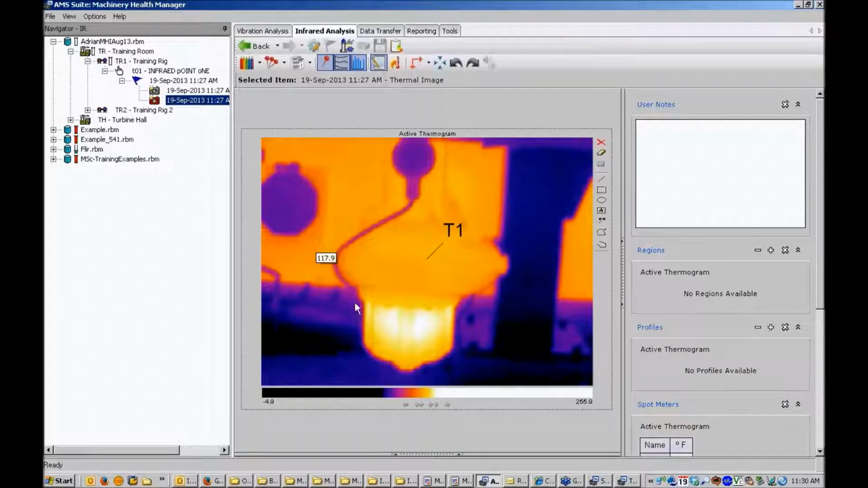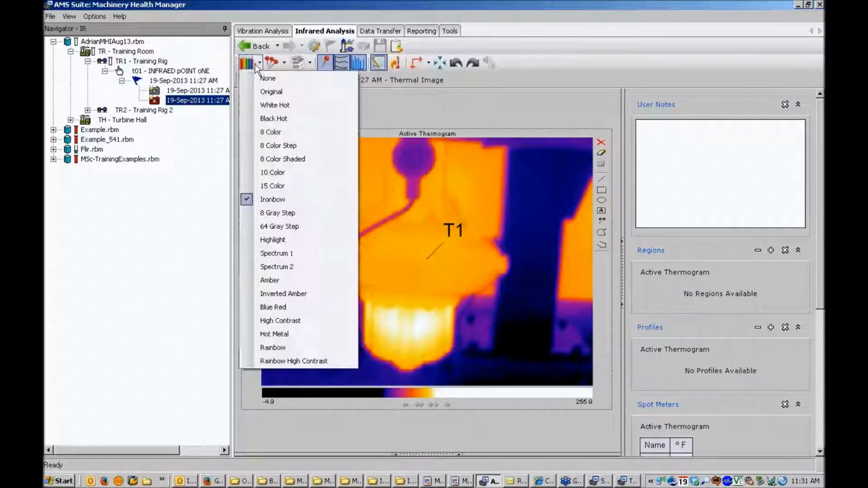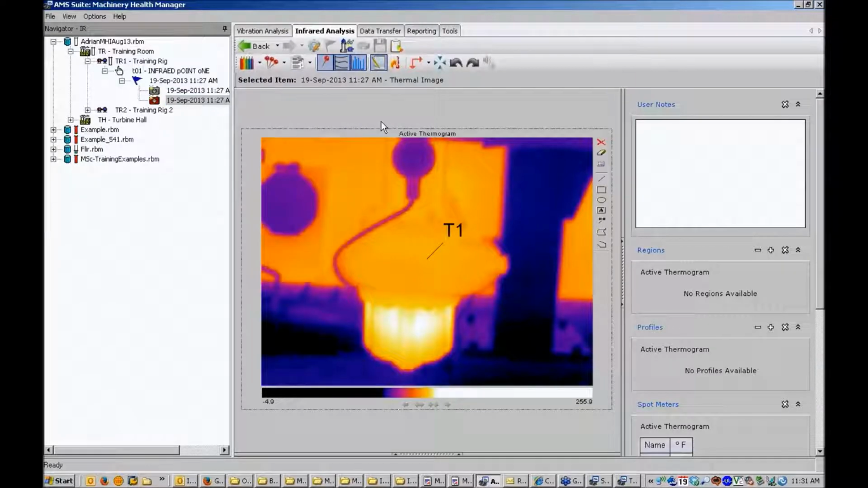This one doesn't have much, it's got one spot meter enabled. Down the bottom of the thermogram there is a coloured bar. This is called the palette bar, and this is used to indicate the range of temperatures in the image. Now the default palette for the image is iron bow, and I'll just open up this palette toolbar just to show you that there are a range of palettes available. I won't go through all of those.